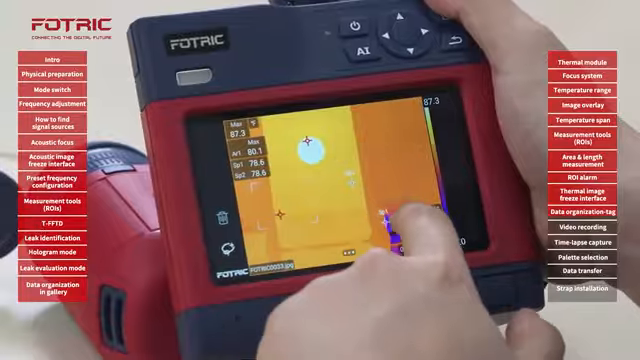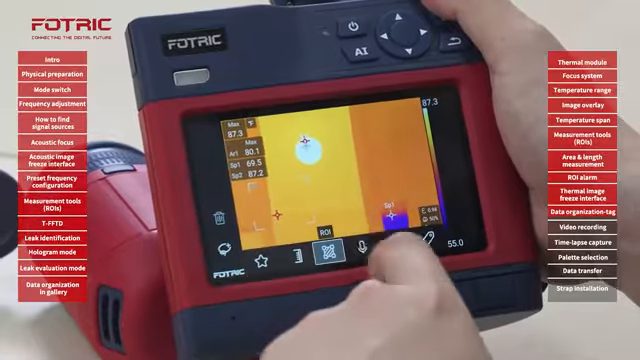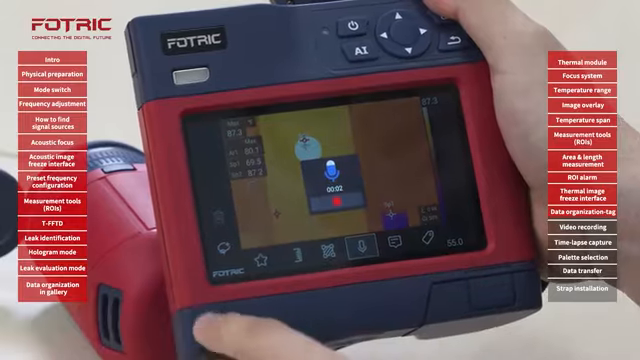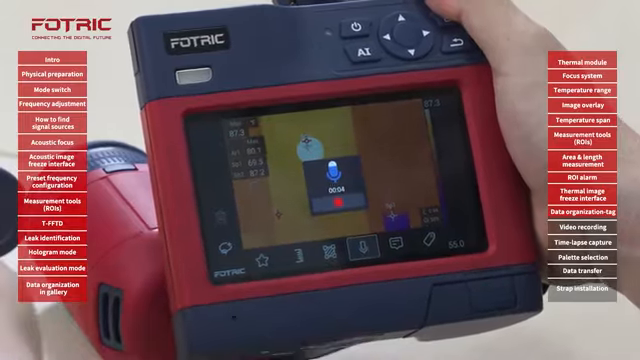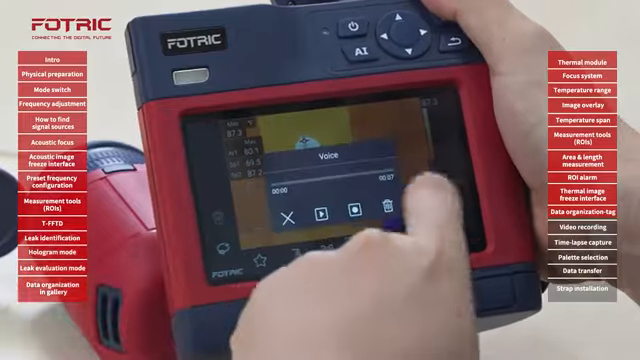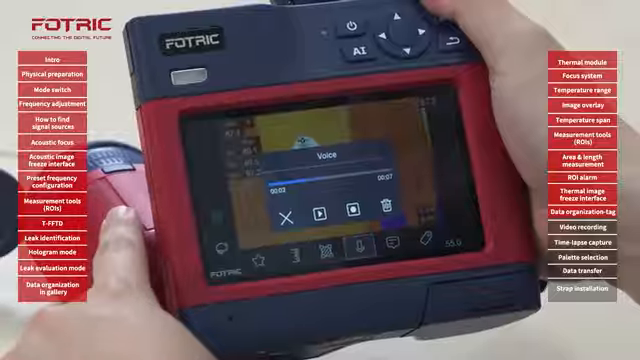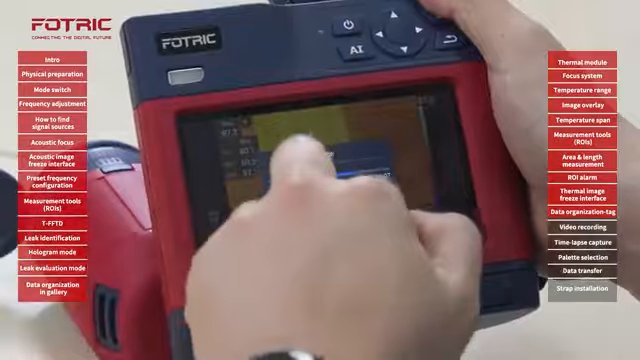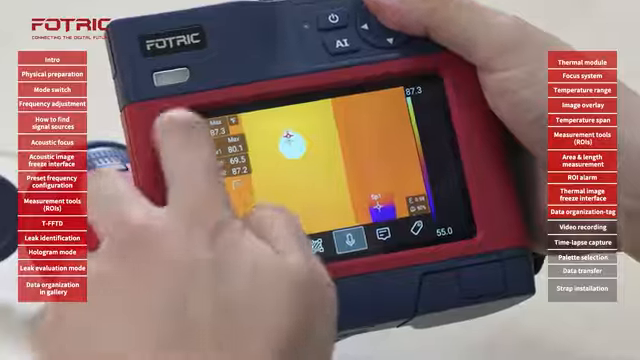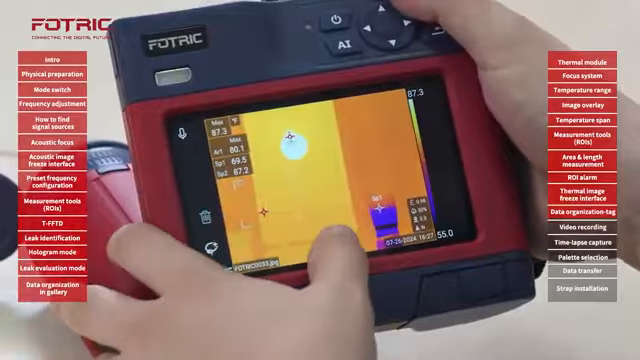I'm going to add a few reference points over here. I can also add voice notes. By tapping here, the camera starts recording using the integrated microphone or the Bluetooth earphones that can be connected to it. Once I finish, I can listen to it from the speaker that is integrated on the camera. For that, you will have to adjust the volume as I showed earlier. I know there is a recording already there, and I'm ready to save my picture.